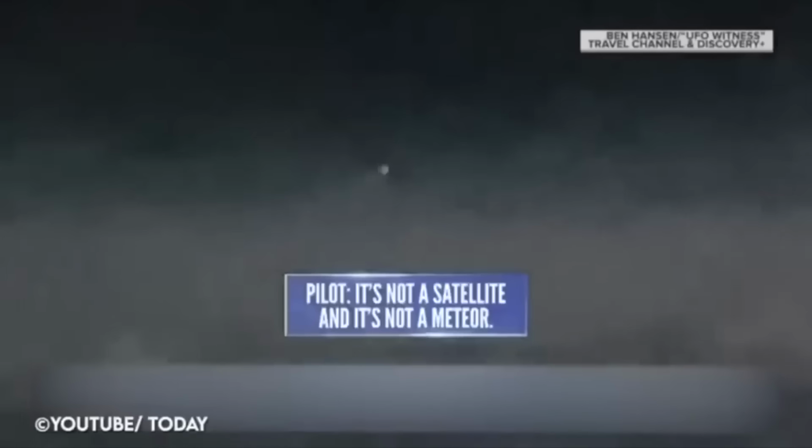What do you guys believe? Nevertheless, the continued reports by credible witnesses like pilots add more weight to the idea that there may be something strange happening in our skies, and it deserves further investigation.